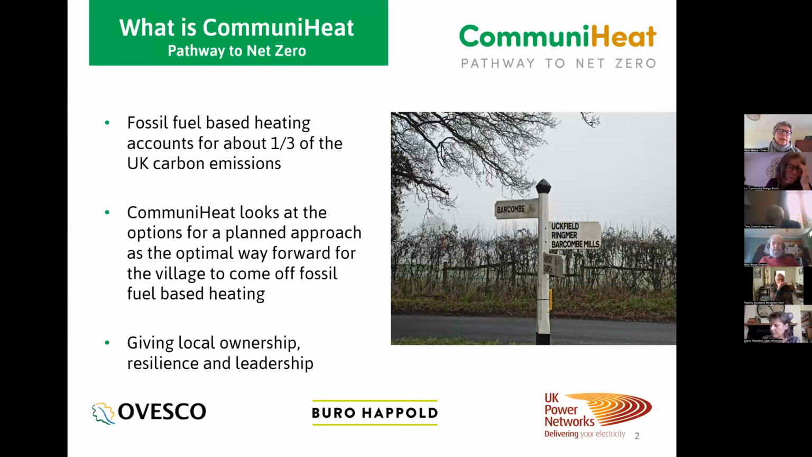Community Heat is a project which is looking into a whole system planned approach for a community which is on oil heating, and what is the optimum way for that village to transition to electric heating, to come off fossil fuels, because we know that fossil fuel based heating accounts for about 1/3 of UK carbon emissions. Heating oil has a higher carbon footprint than gas central heating.